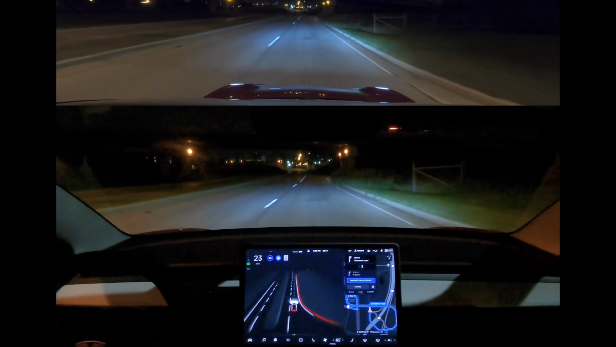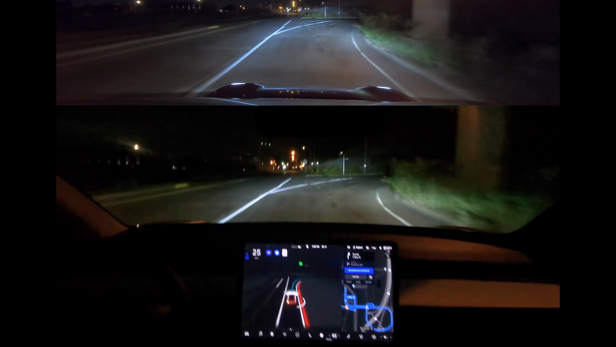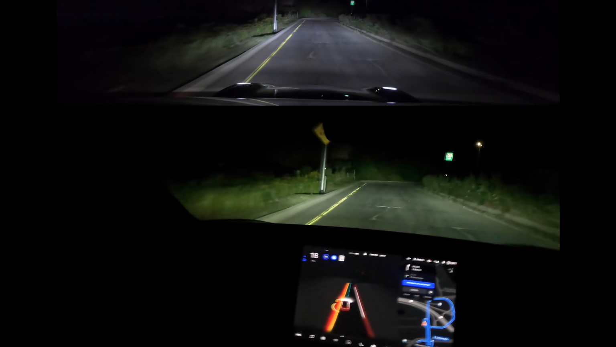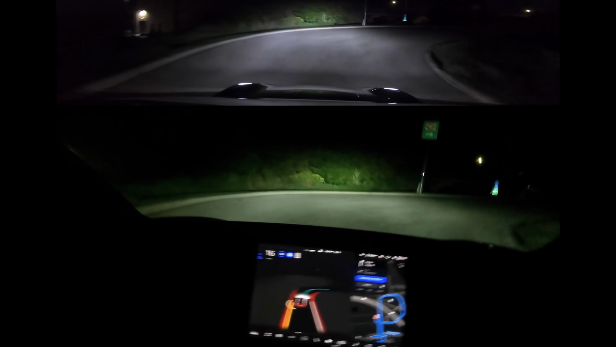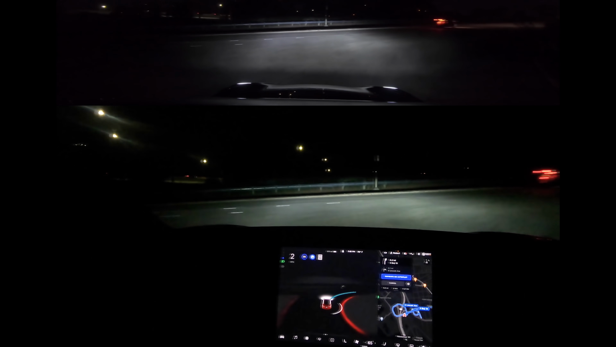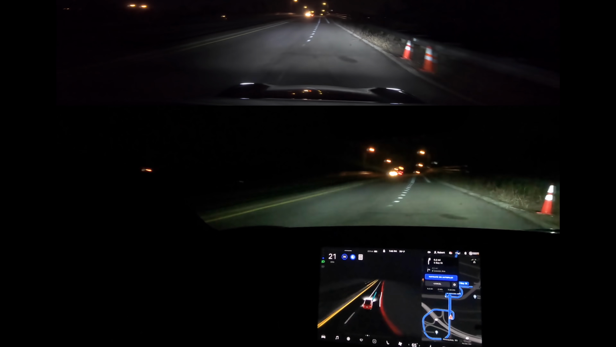Now we got kind of a sharp, weird other loop here again. We might have taken this one before. Yeah, we took this before. Comes in a little hot. Yeah, corrects. It might stop a little bit here. Yep, okay. Oh, this is actually where we had the disengagement. Yes, it is. And the weird stop sign. So it sees the stop sign. It's not giving us any line to stop at, okay? Please don't hit the curb this time, Tesla.